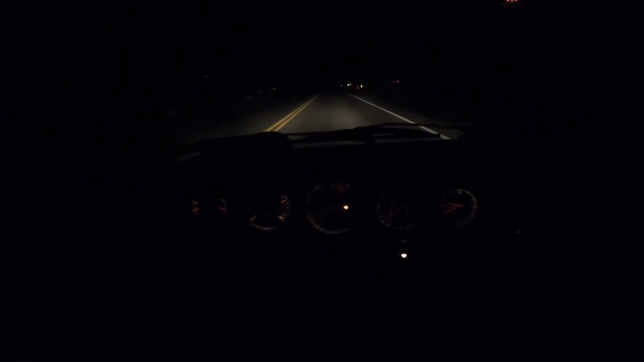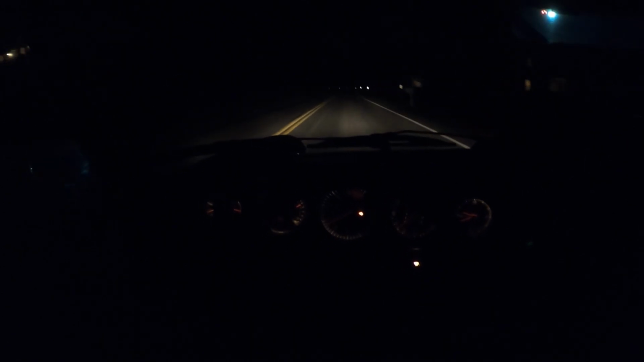Lots of sand. Don't mess with that. High beams on this Porsche make all the difference. You just gotta remember to turn them off.